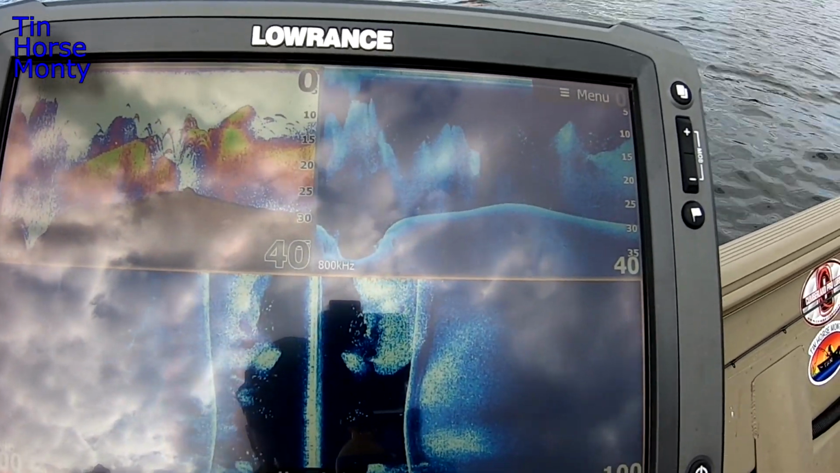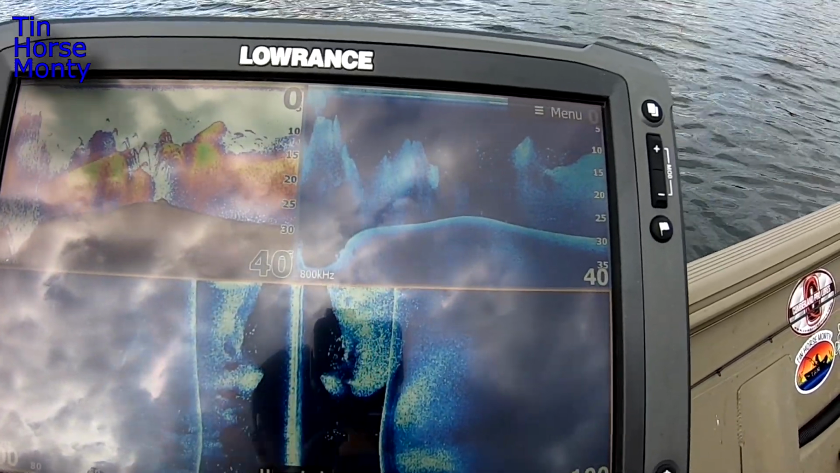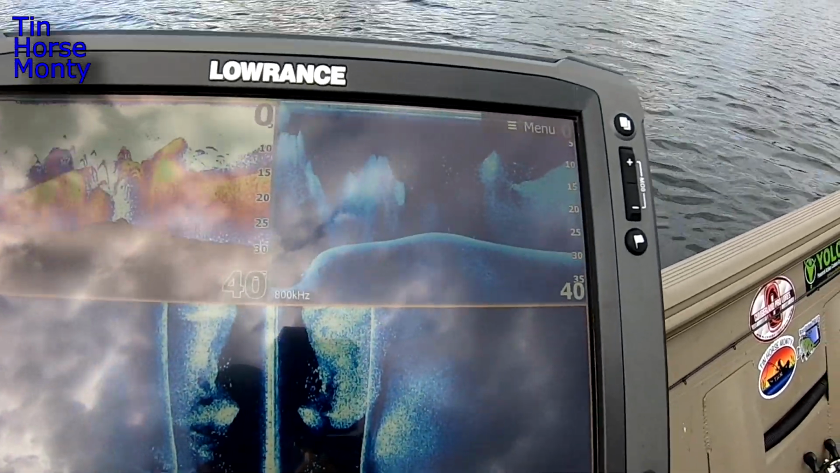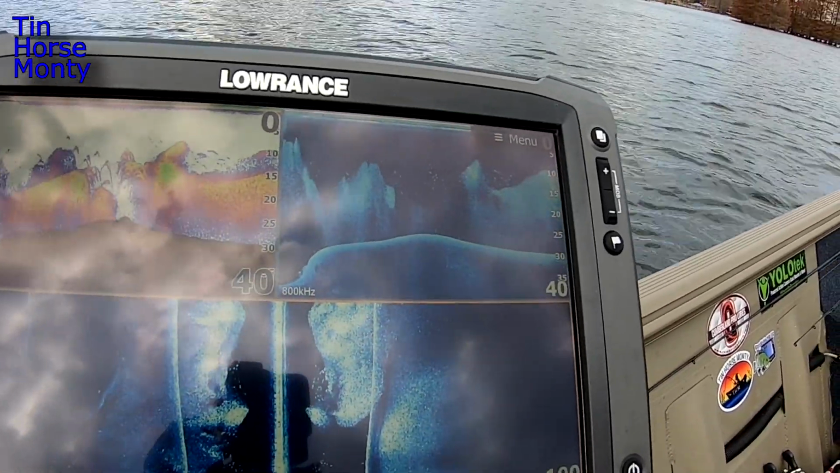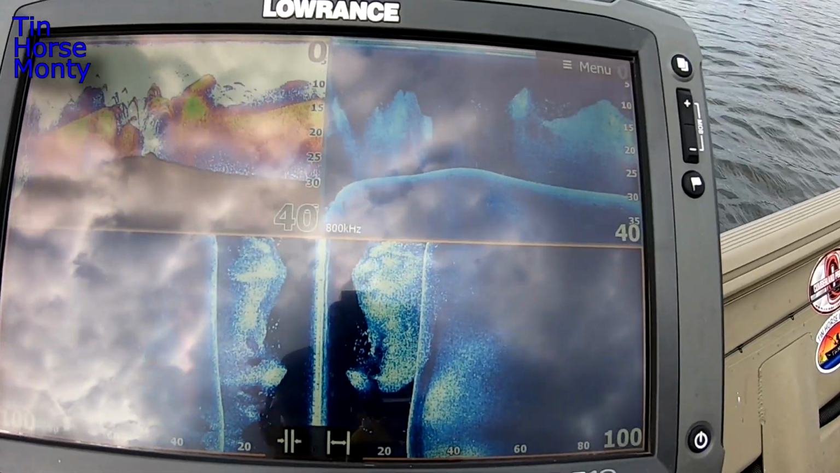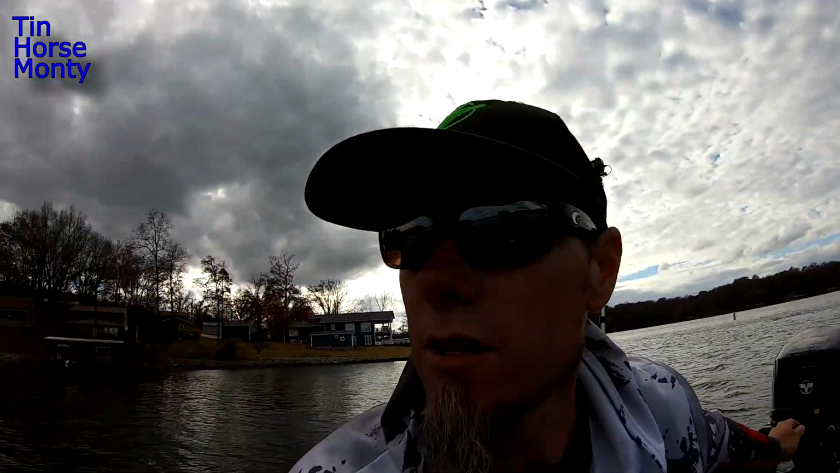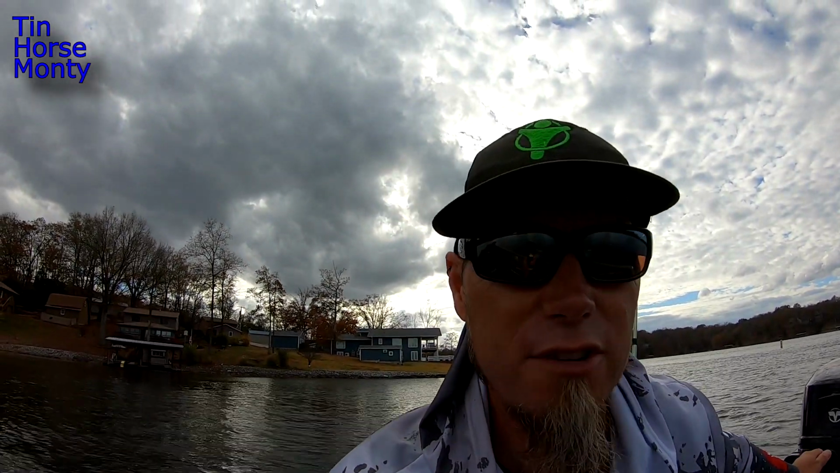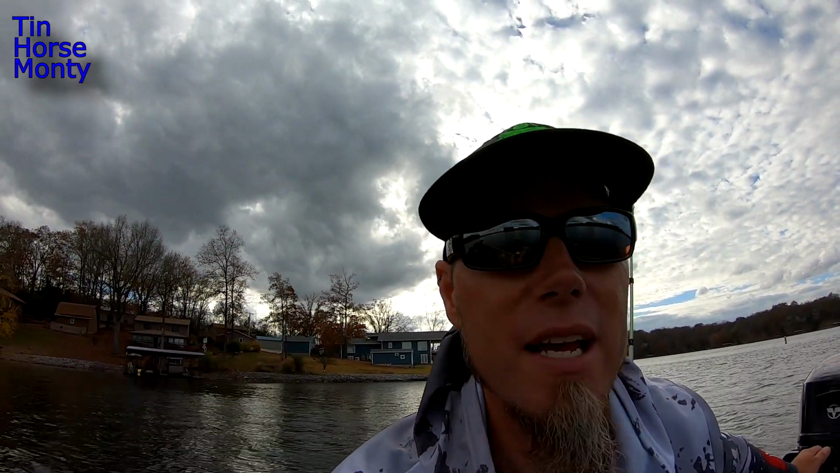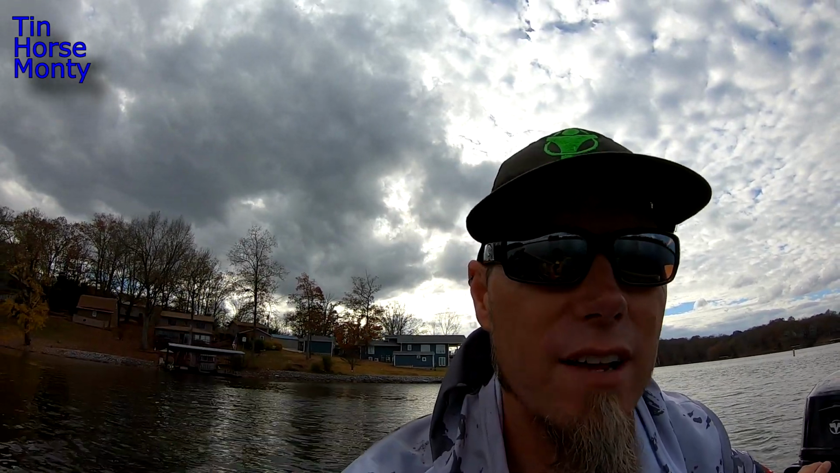I'm not seeing anything big down there. Sometimes there'll be bigger fish mixed in the shad and you won't even be able to see them. But look at this bait school. Tons of bait. So let's see if we can catch a few fish out of this big old bait school. See what happens. Tie on that A-rig and make some casts. Let's get after it.